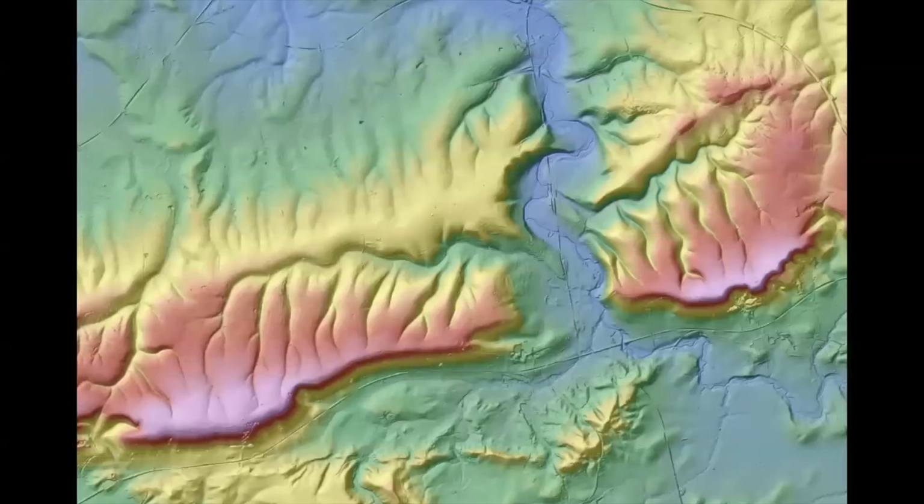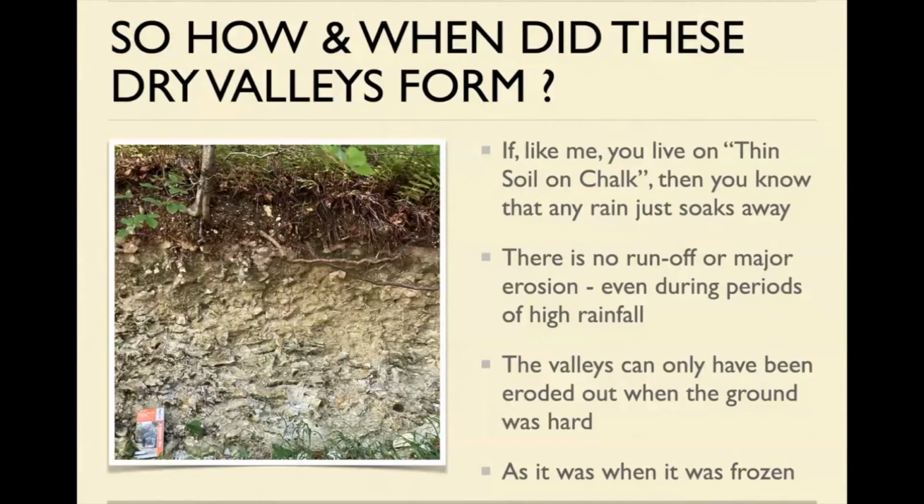So that gives you an idea of a description of what's going on here. But how do they form? Now, if like me, you actually live on the chalk, your terrain is classified as thin soil over chalk, which is exactly what you're seeing here. This is the soil, this is the chalk. There's precious little for things to grow in, but they do, rather miraculously.